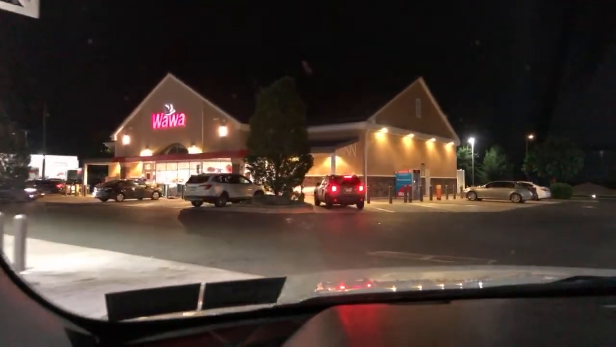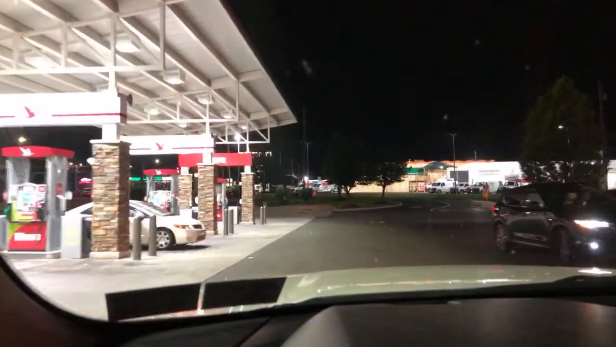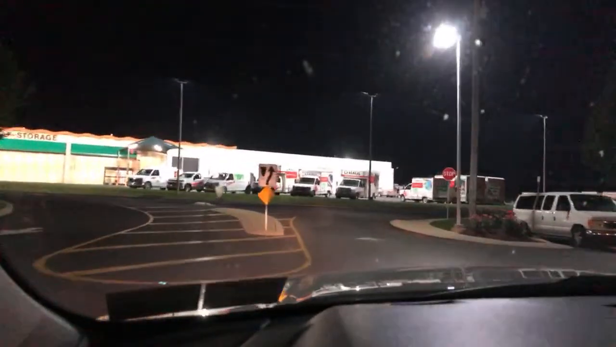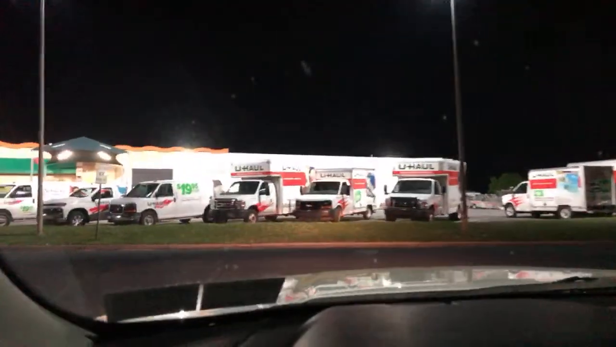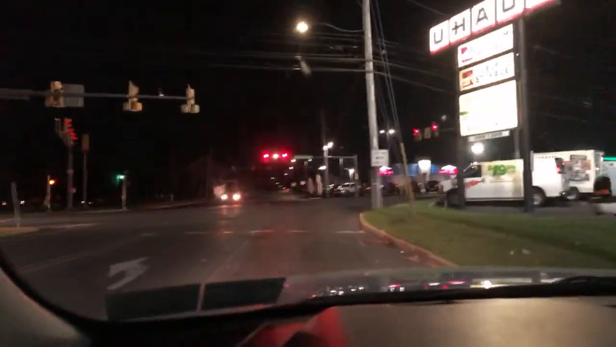Let's drive over that way. I don't know if the guy OD'd in the car. I think he pulled into McDonald's, or it looked like he was. Oh, yeah, they're in the parking lot. Let's go be nosy. Oh, they all turned their lights off. They're right there to the left.